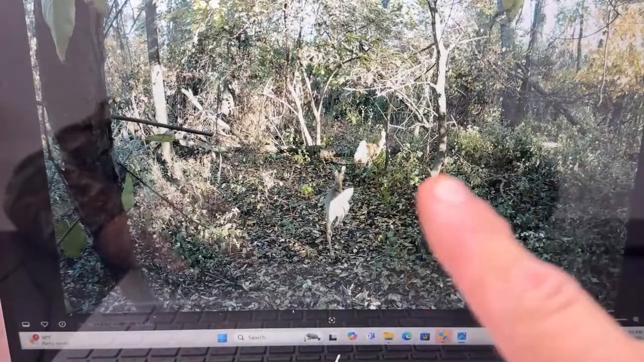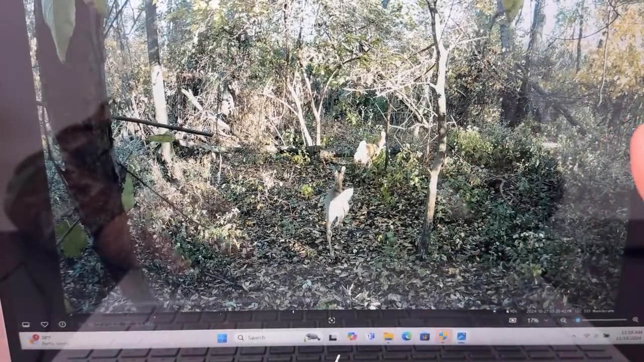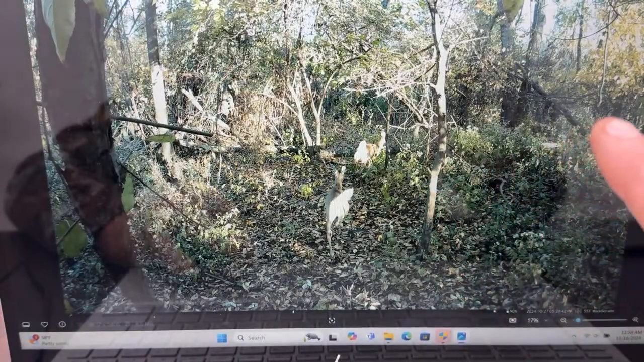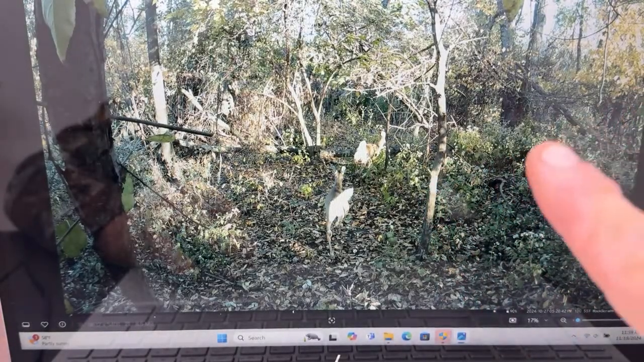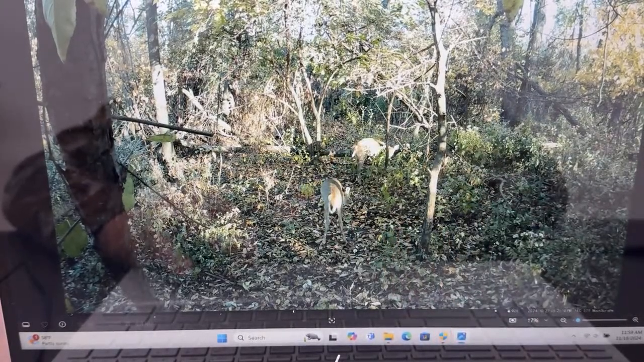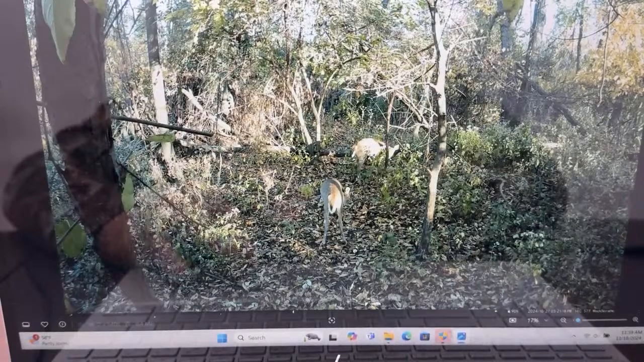My stand is about 25 yards to the right of this, up from this tree right here. If you go diagonal up here, I have a shooting lane right to there. So I could shoot any of these deer that are in the screen. If you see them there, I could take a shot at them.